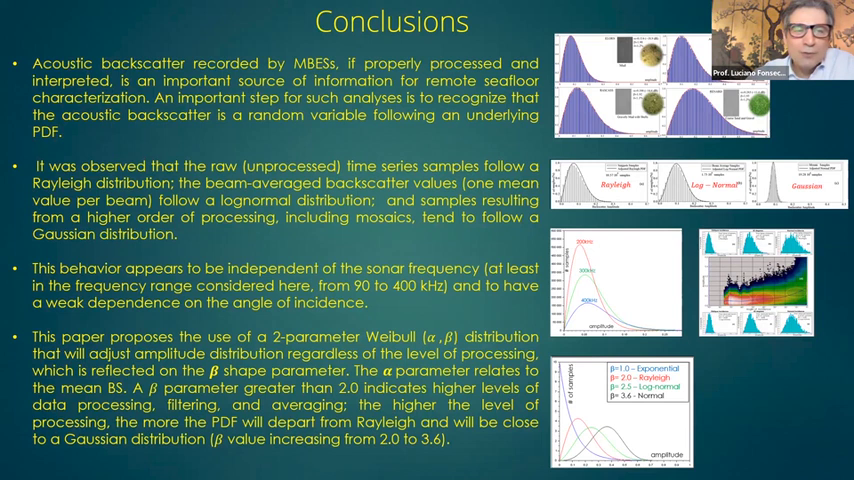But it's important to stress that acoustic backscatter is a random process following an underlying PDF. If you do that, you have a satisfactory match between your backscatter analysis and the substrate and the seafloor.